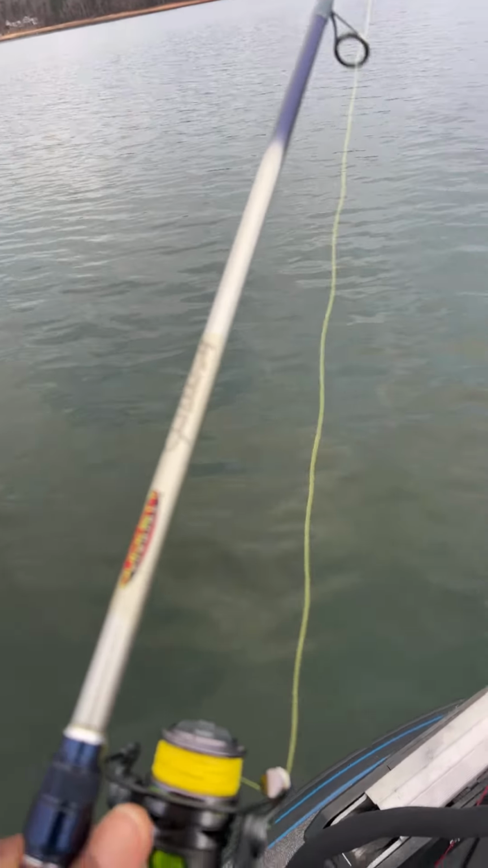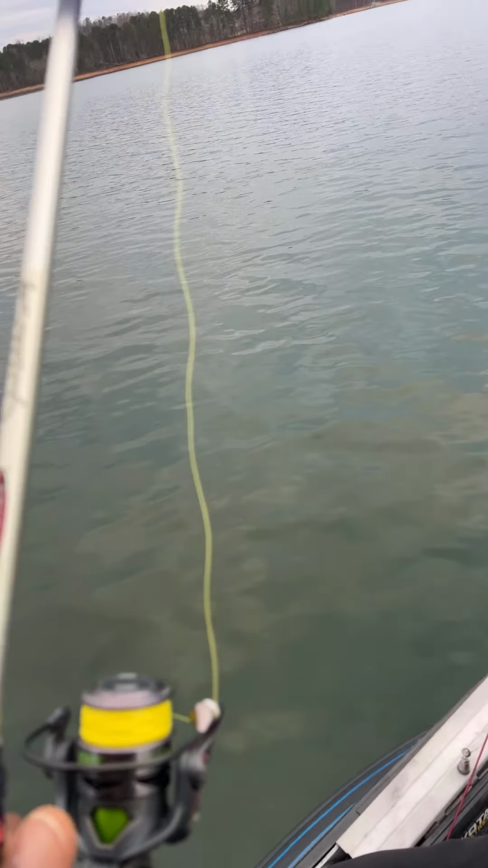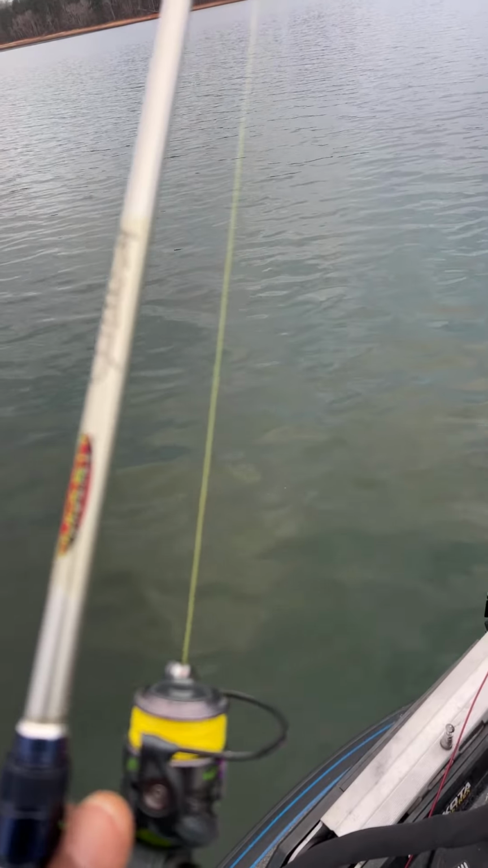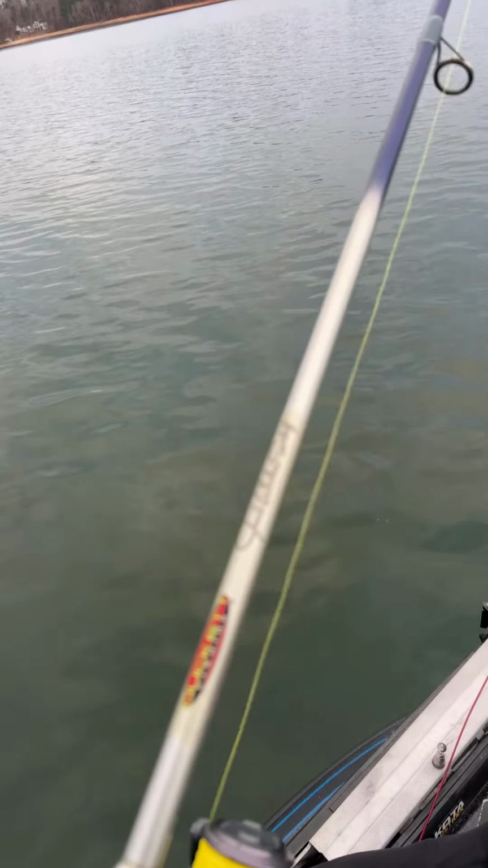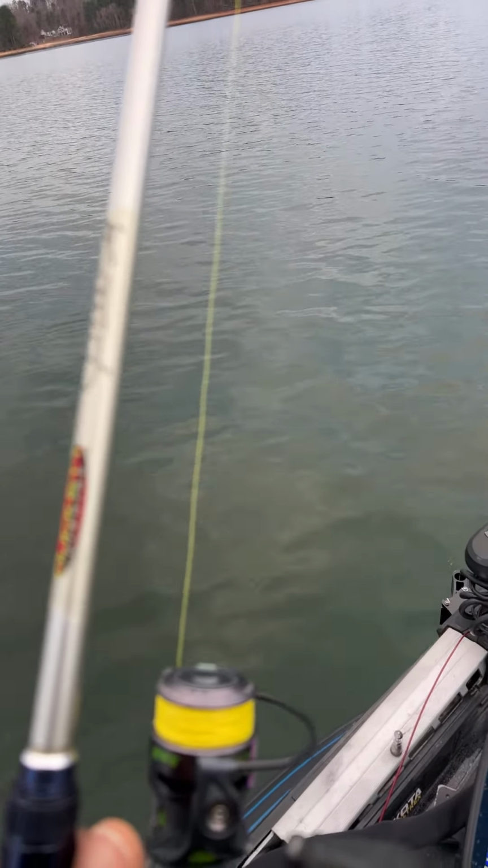Come on, these fish don't want to act right. These fish know we're out here doing bass for cash. They need to cooperate. We need some cooperation.